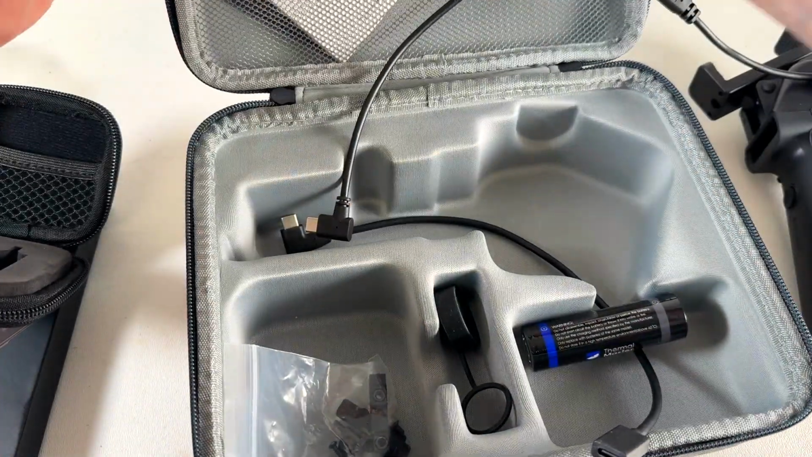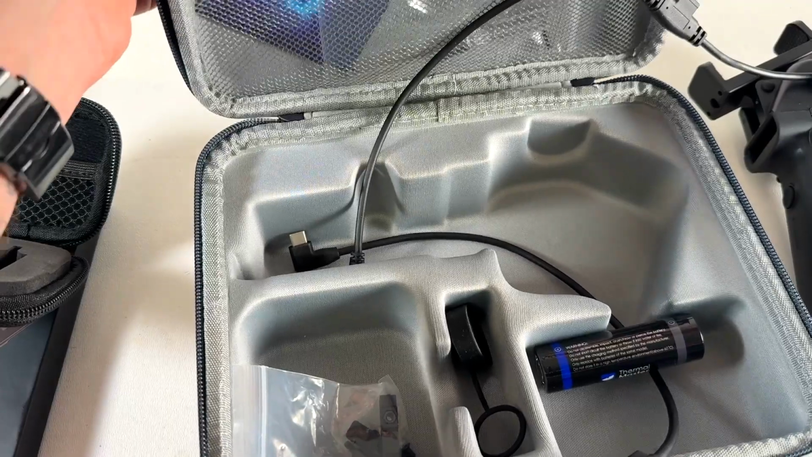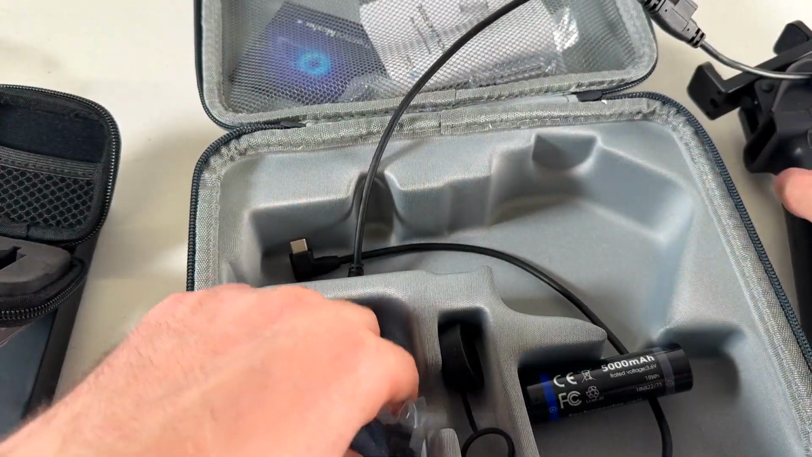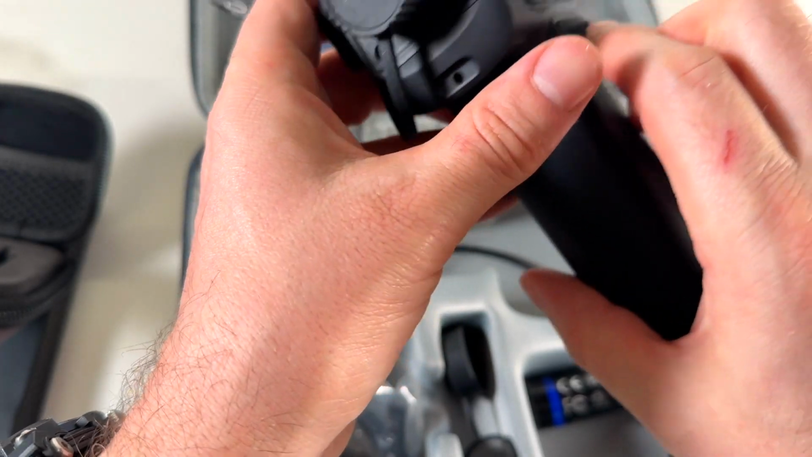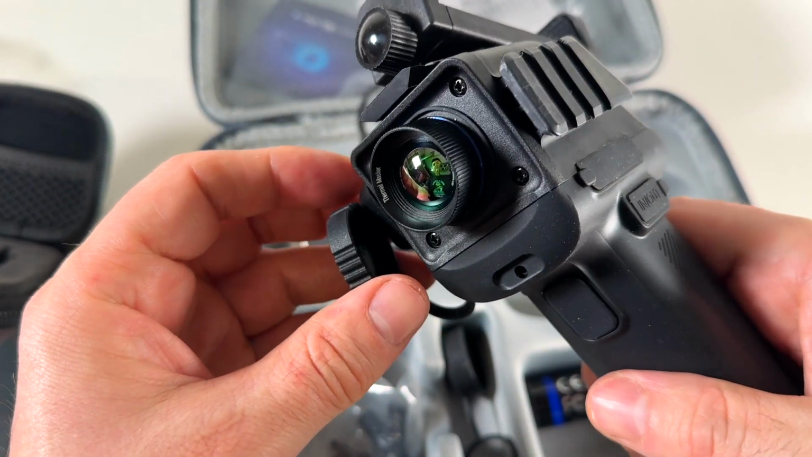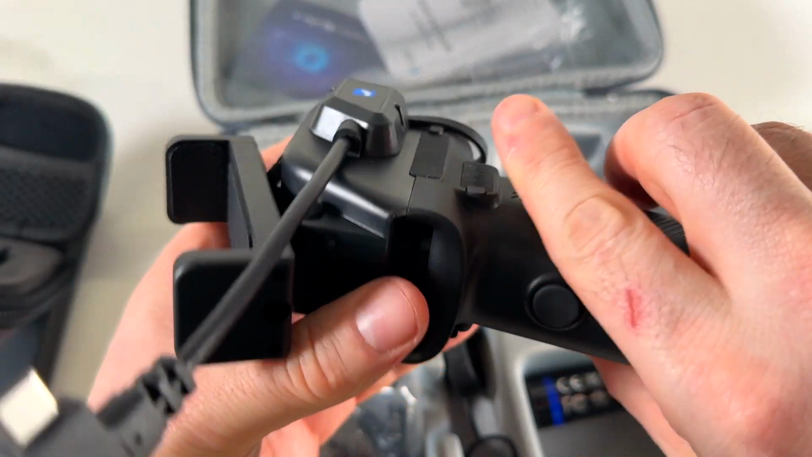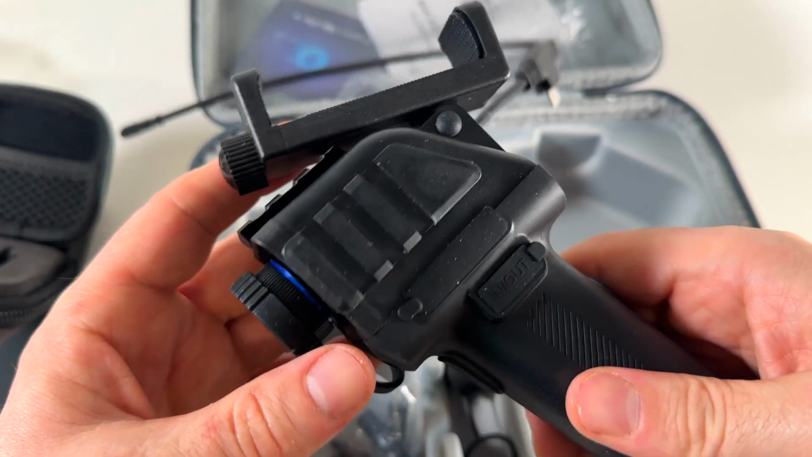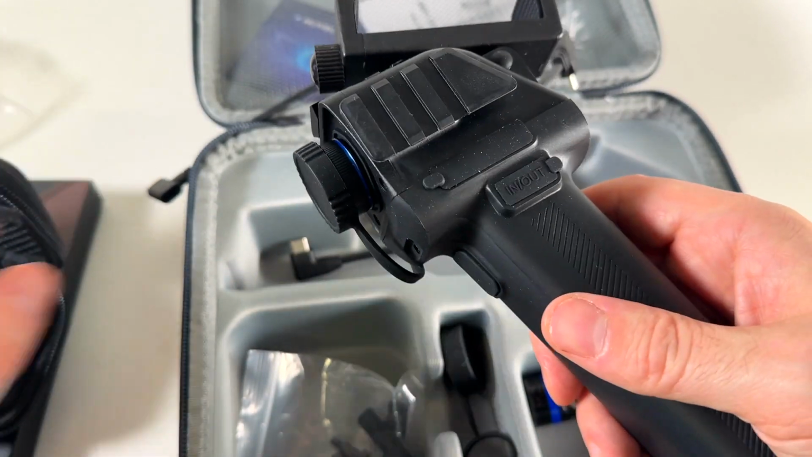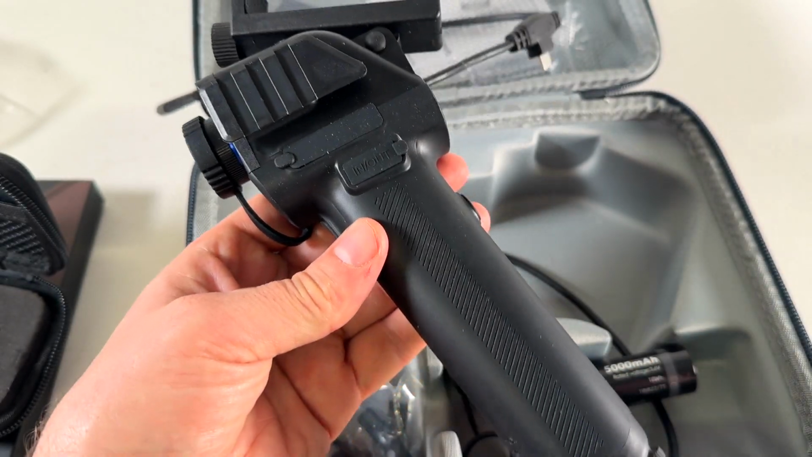It's up here. Interesting. Oh, it is already installed. Very cool. All right, I'm going to charge everything up and set it up. Crazy, that is small. That unit's so small, I missed it. Okay, let's set it up.